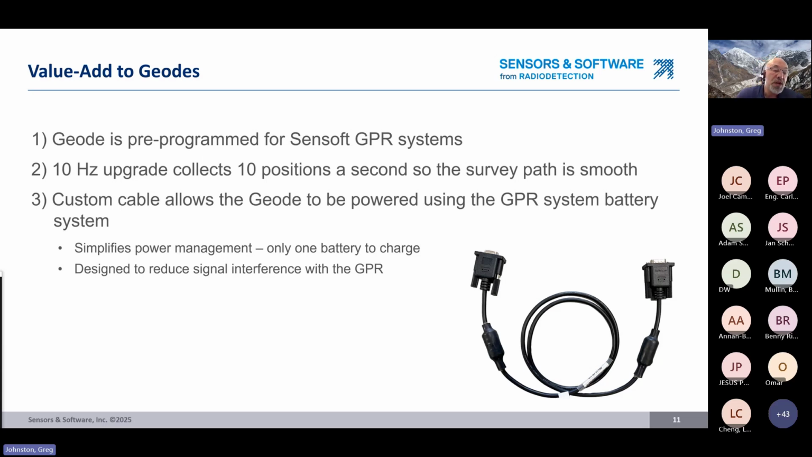The other thing the cable does is, cables can be a source of noise in GPR data. And so we've done some changes. We've added some things to that cable to reduce the signal interference with the GPR data. And so we've minimized that so you don't see problems with noise with the data.